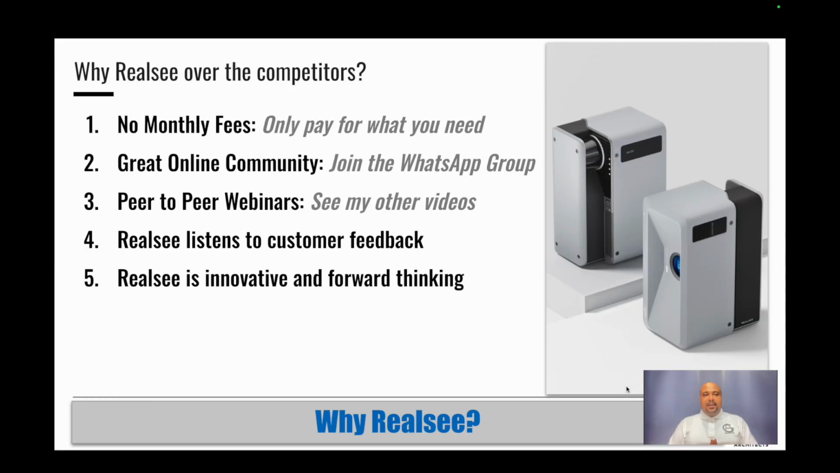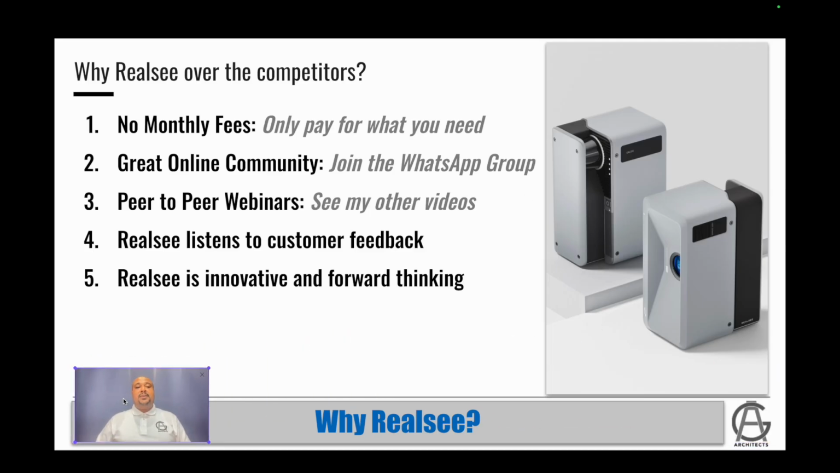So now let's talk about why Realsee over the competitors. In this case, the competitors will be Matterport. I was actually familiar with Matterport before I knew Realsee, but I've become very, very fond of Realsee ever since. The number one reason why I like Realsee is that they have no monthly fees.